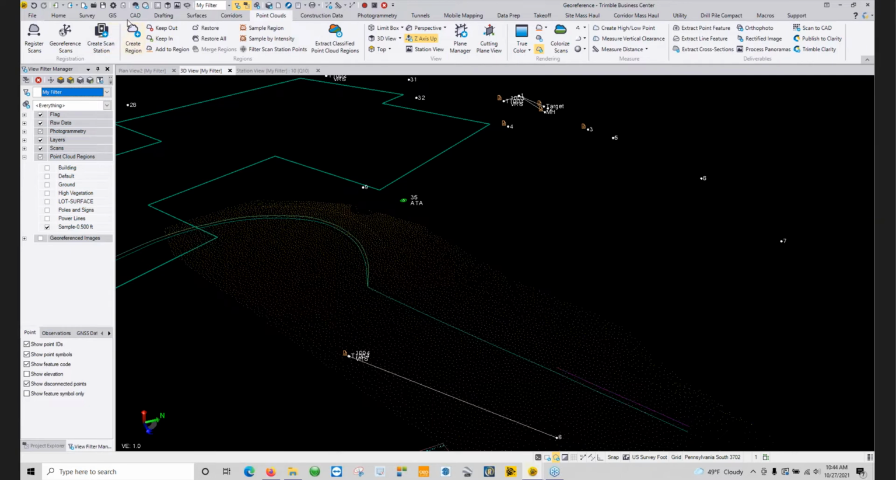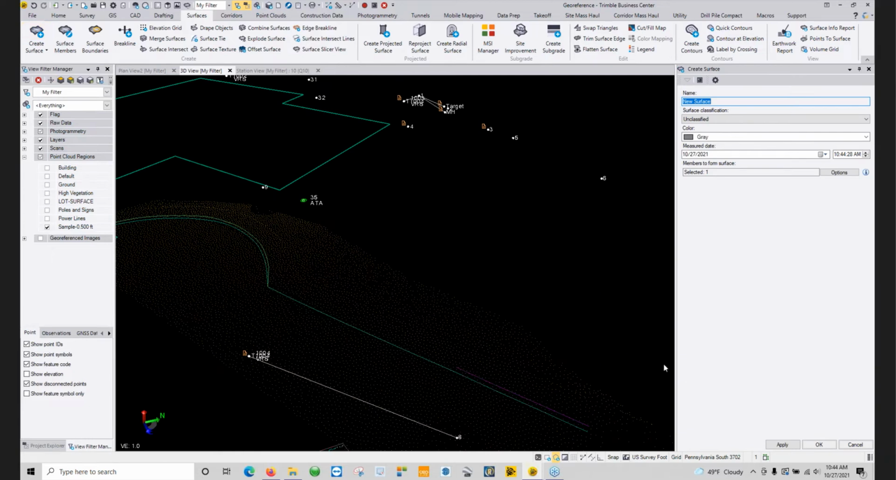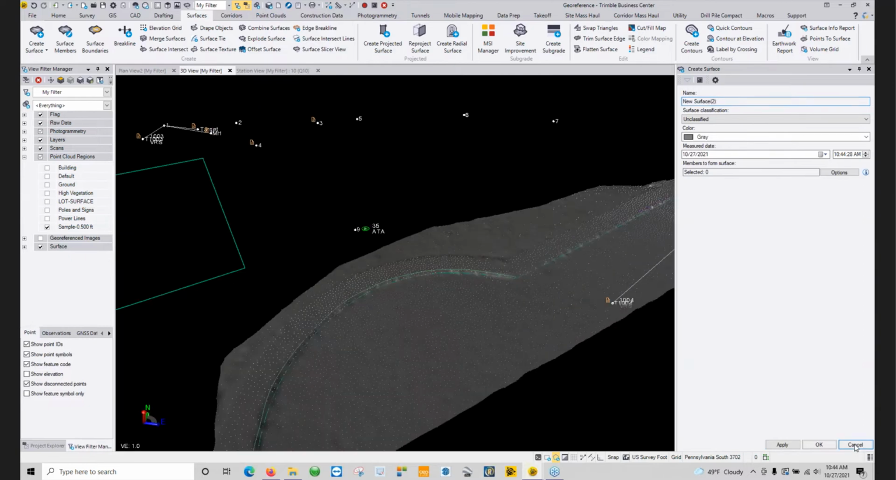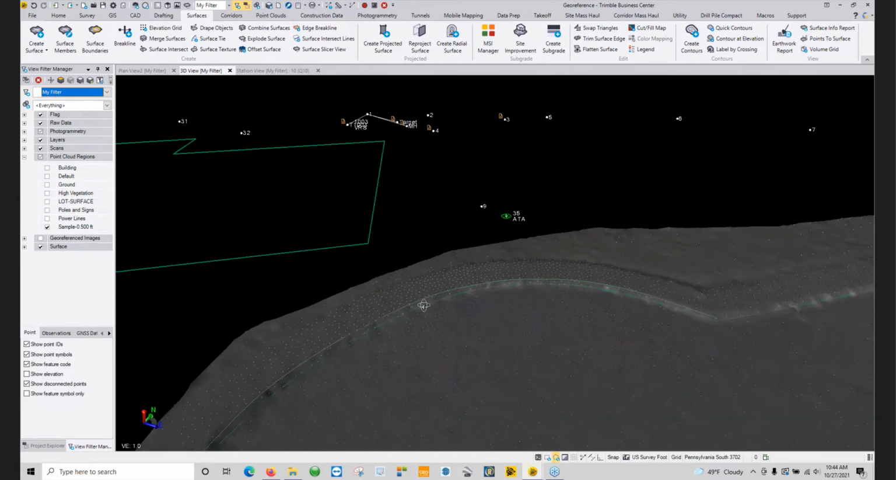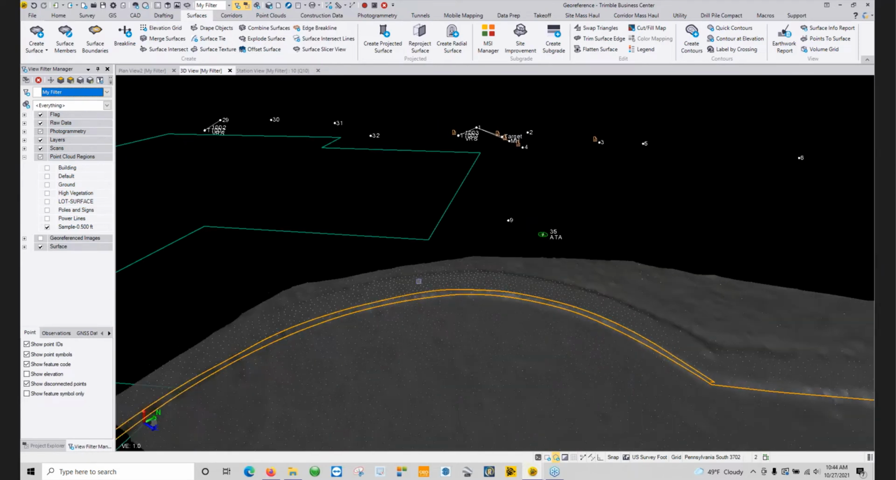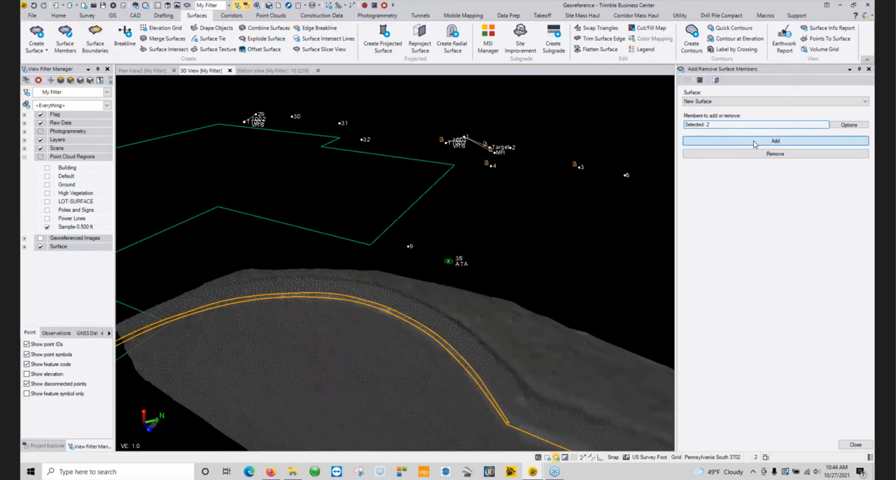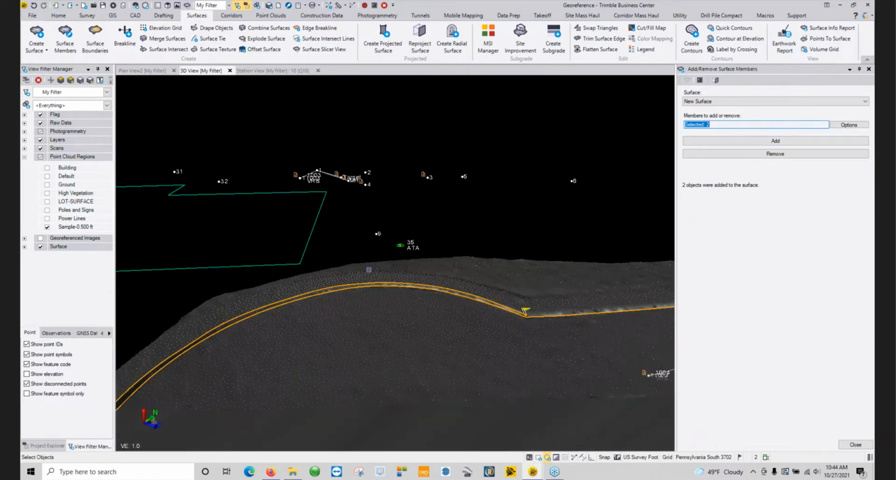I can click on the point cloud region, go under surfaces, just click on create surface, give it a name if you want, hit apply, and that generates the surface. Now these lines here are not break lines yet until I click them each and I go under surface members, and then I add those as surface members. And now that will add those as being break lines to that surface.